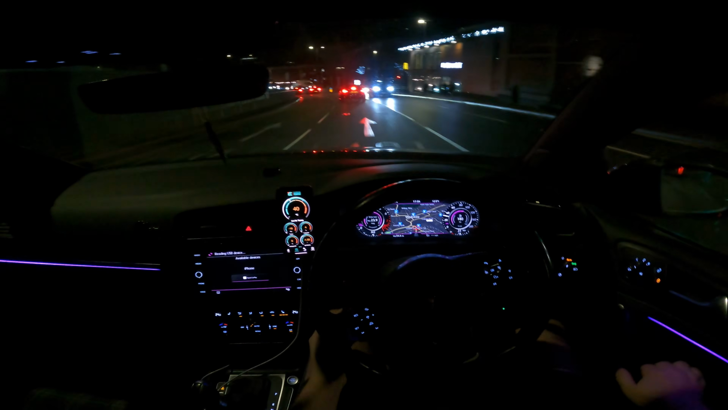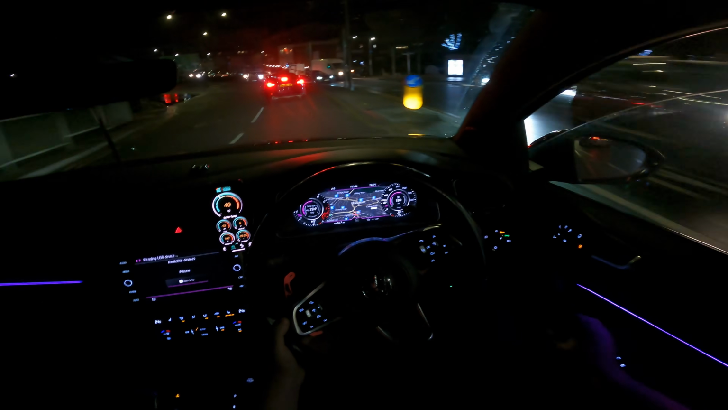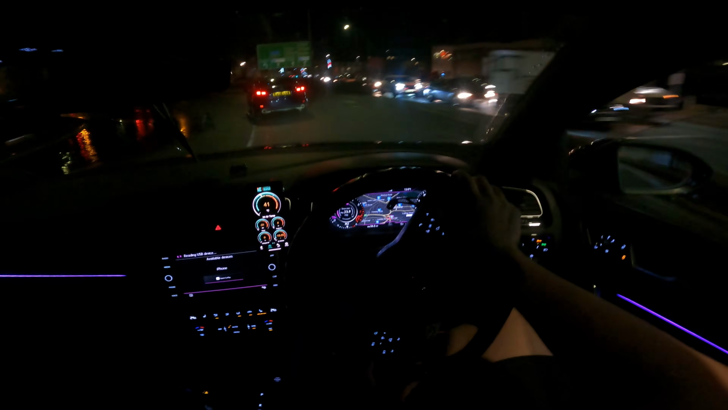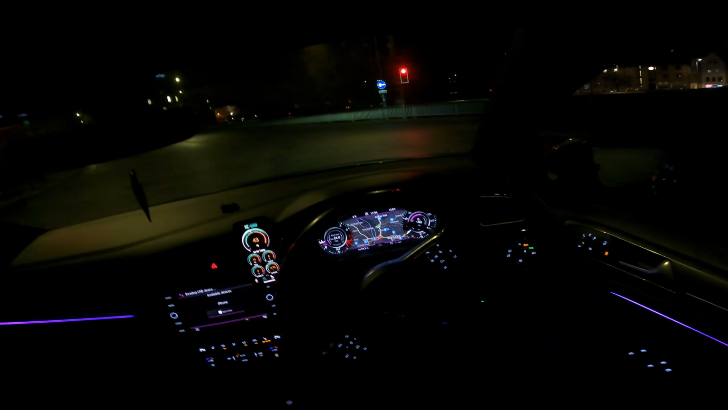It sounds savage, bro. Honestly, this car is so savage. It is sick. See what I mean? When you get in the higher revs and it's a bit warmer, it will do a bit of a bigger burble. So yeah, honestly, sick car.